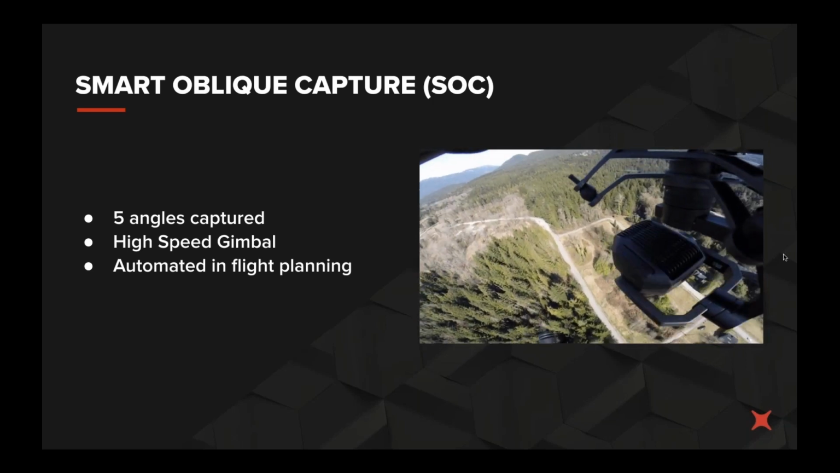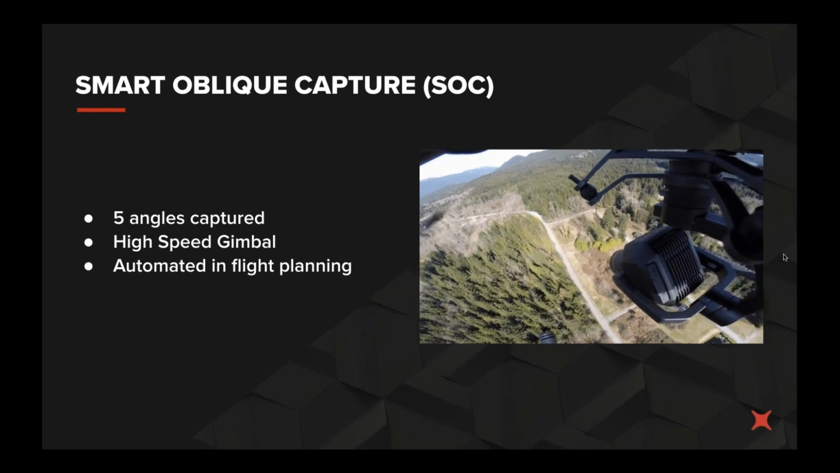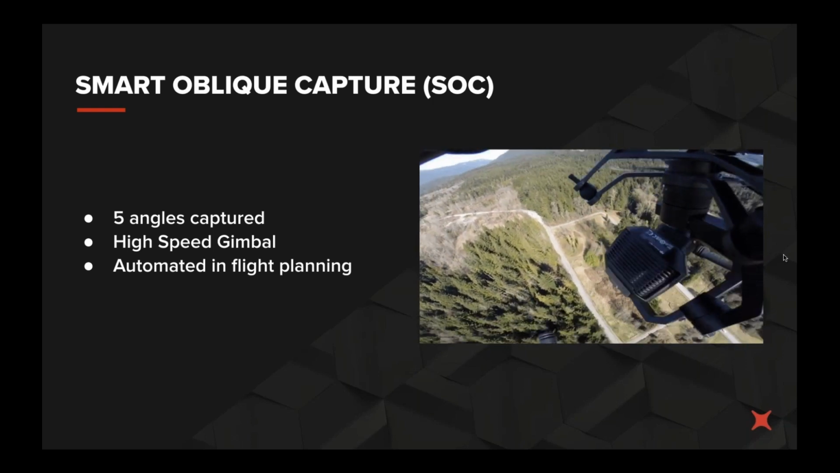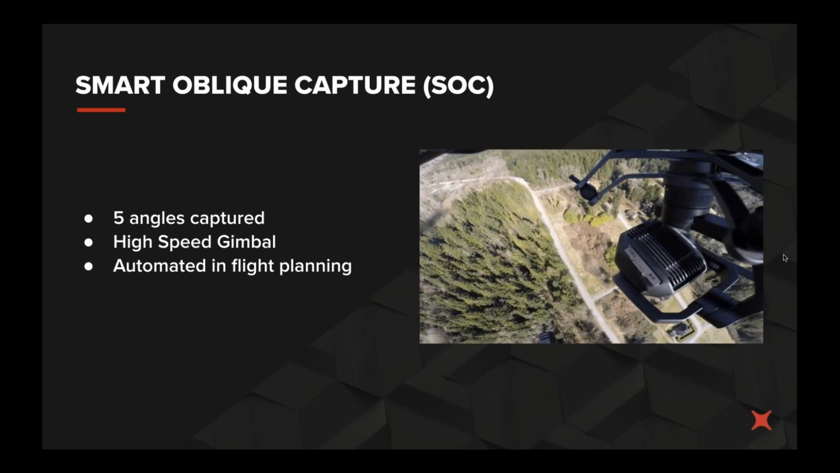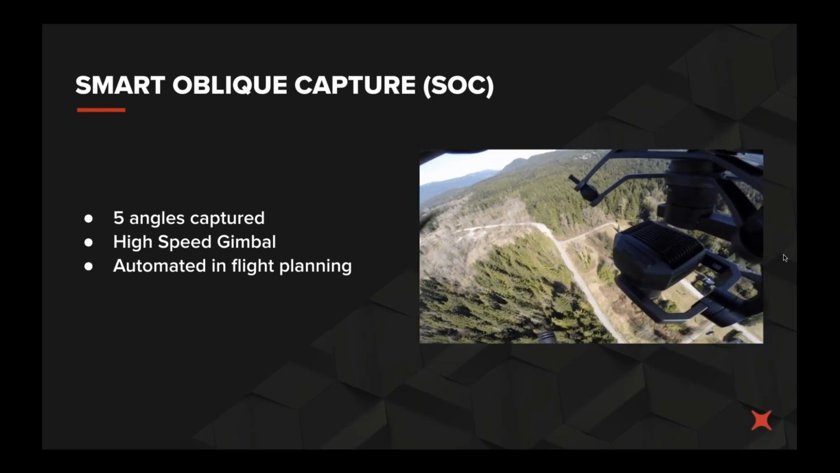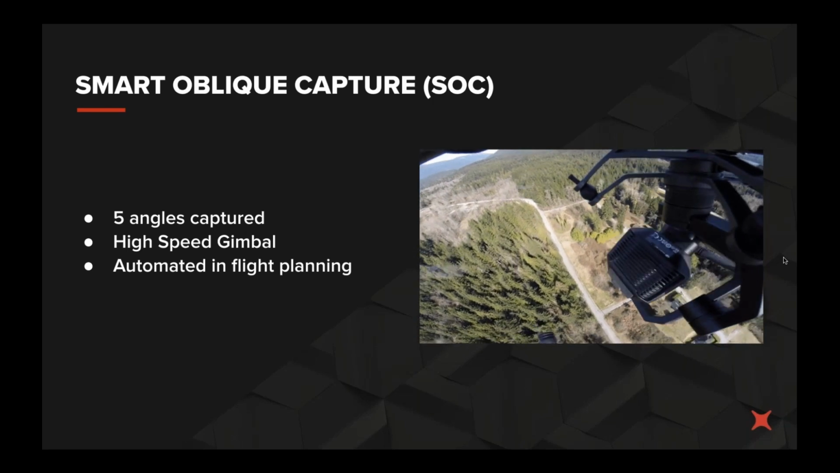So the other thing about the smart oblique capture is that it's really easy to do in DJI Pilot. It's literally just a button that you press and the flight plan changes automatically and you automatically get all those oblique photos. Well, you can do that in some other software and with other systems. Quite often it requires a lot more work and you don't get the same level of diversity of camera angles.